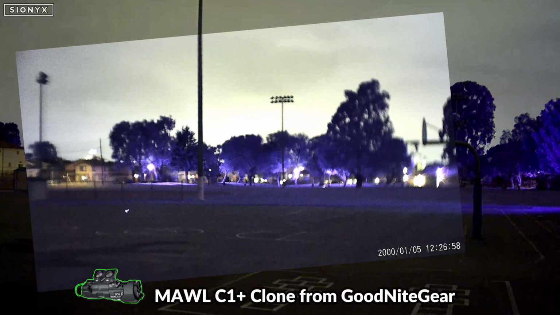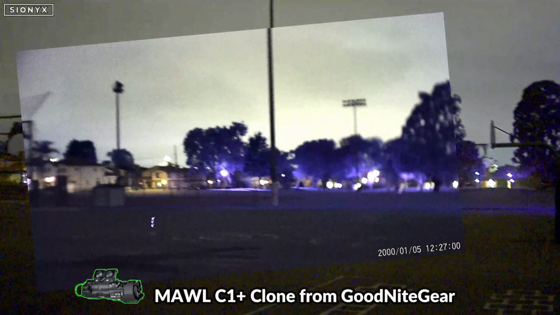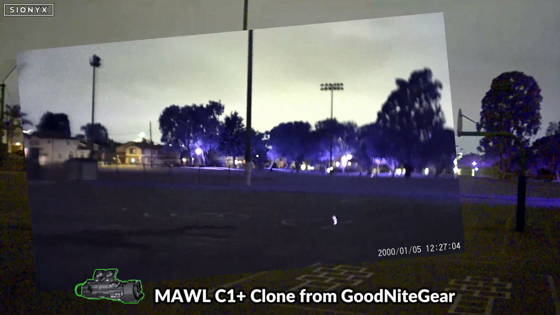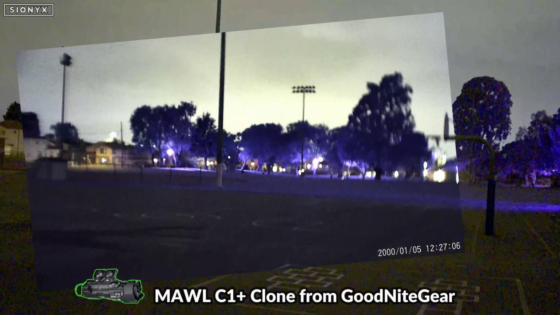And also this footage is confirming that both of these devices are compatible with IR lasers, and this is the MAL C1 Plus clone that has both an IR and a visible laser, and an IR and a regular flashlight. And this is another product you can pick up from Goodnight Gear, and this will be linked down below.